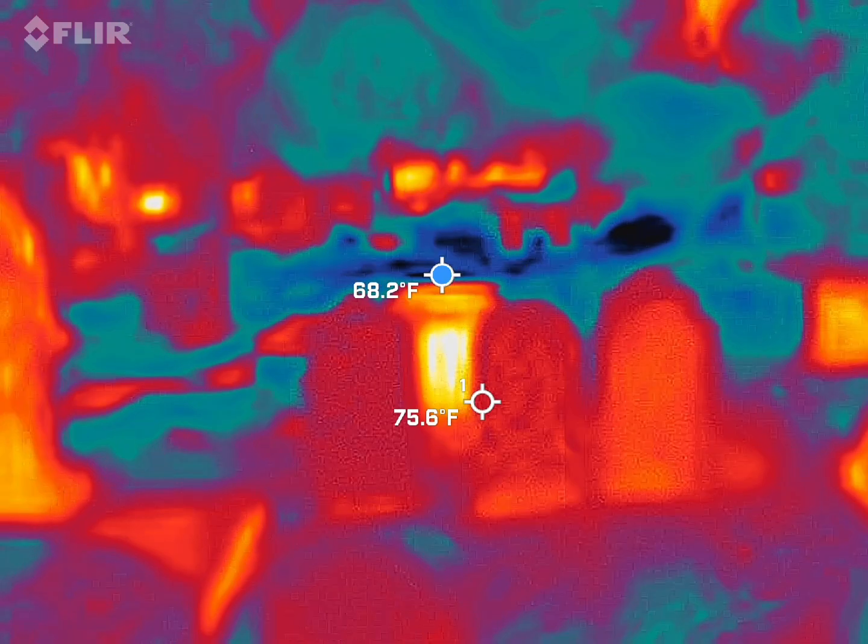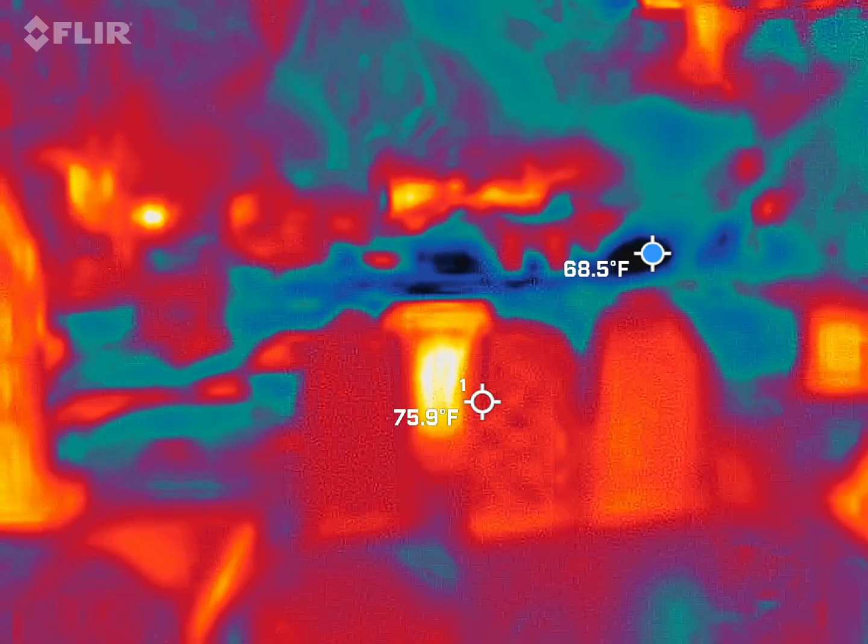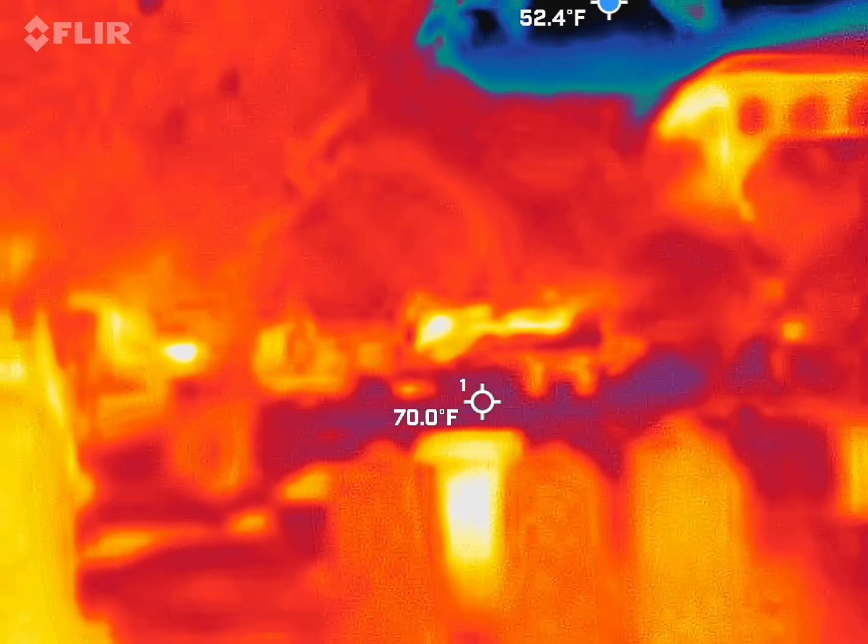I think it's fair to say we only got weird things I need to find on the SLS camera, and I'll try and debunk what's going on. So we'll stay here for just a minute, but let's hit the stop on those cameras and kind of read.